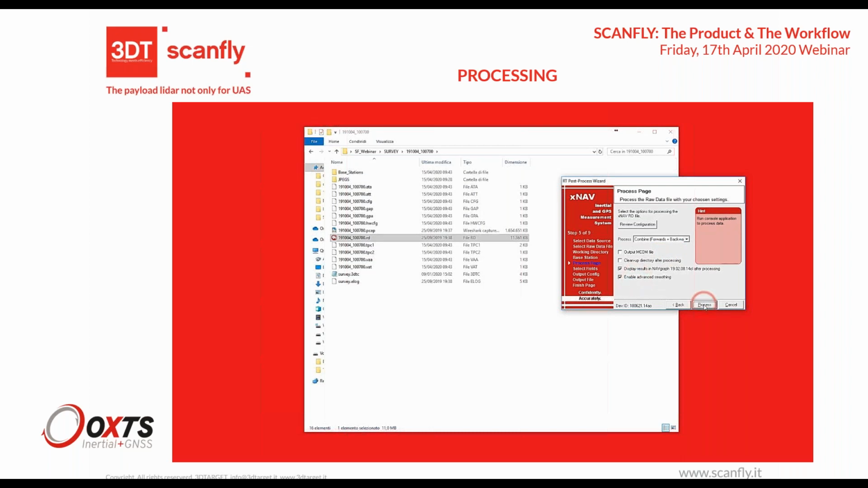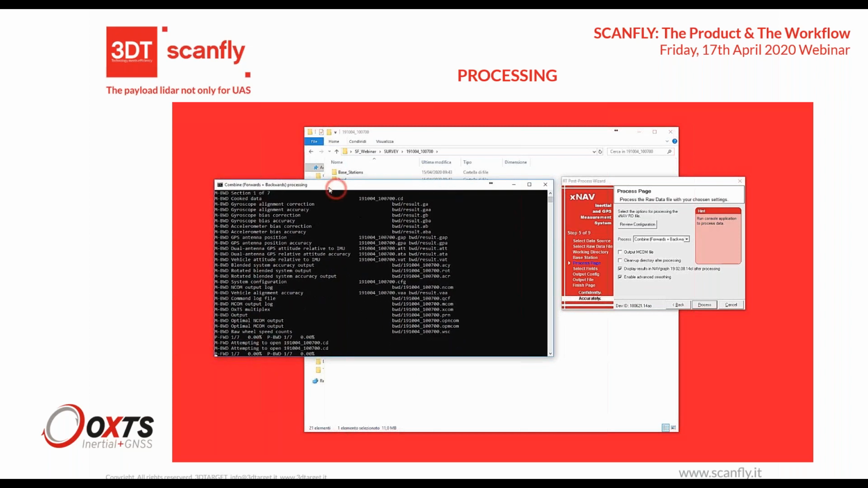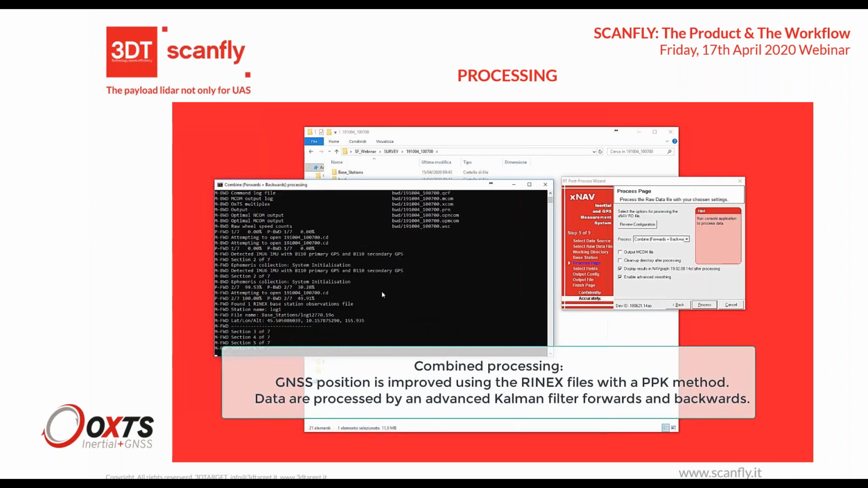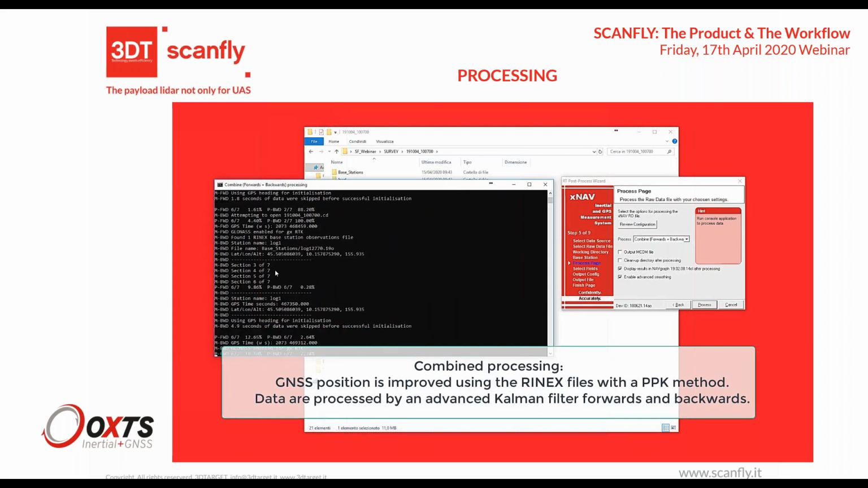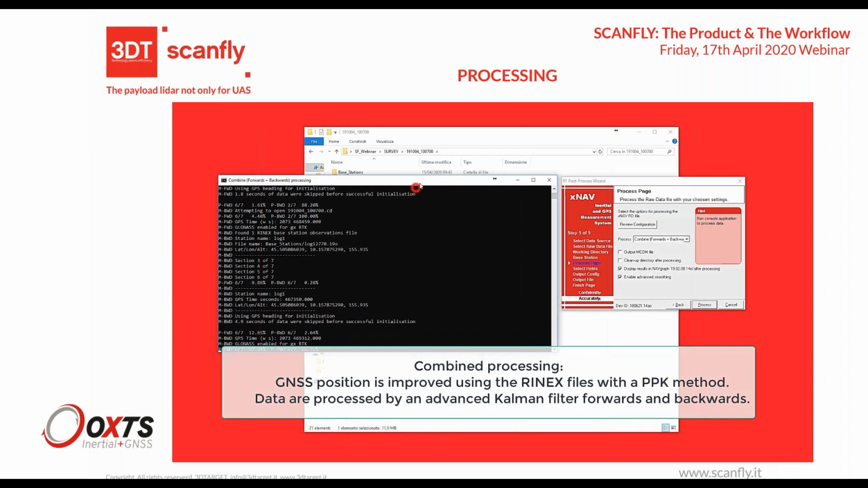Combined is processing the data from start to end and from end to start, and making an average using different Kalman filter configurations, to increase the quality and to avoid problems during GNSS outage times in the survey.